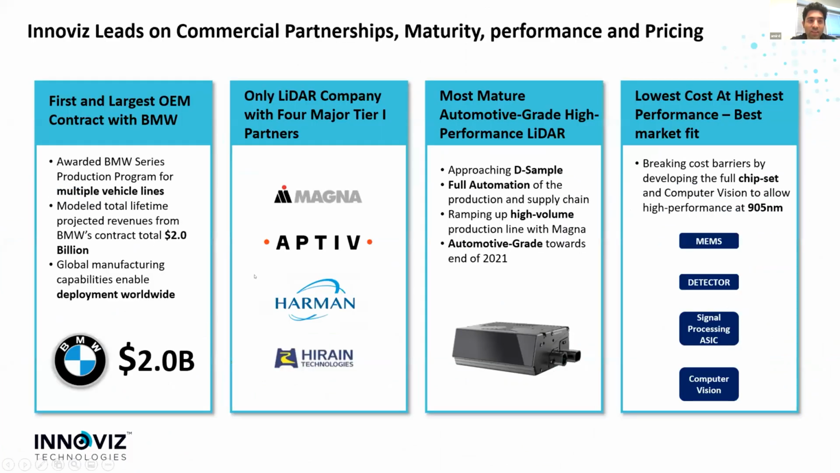So what makes Innoviz different? Innoviz is the only LiDAR maker which has a serious production contract with an OEM, with a car maker. Innoviz has a fully automated and up-to-speed production and supply chain.